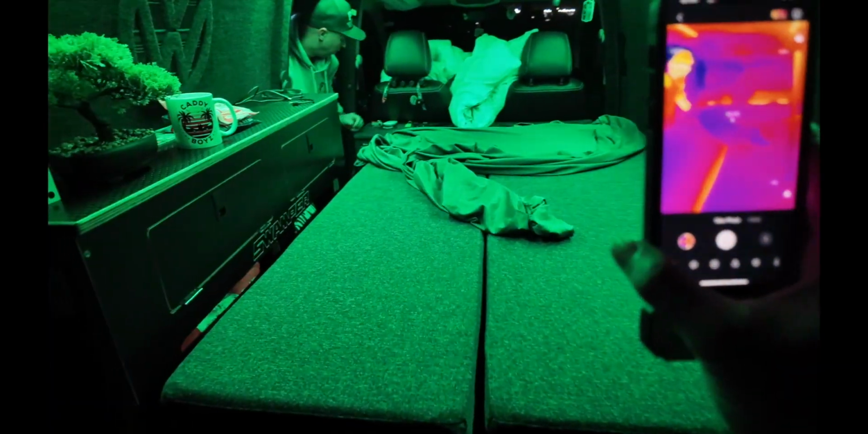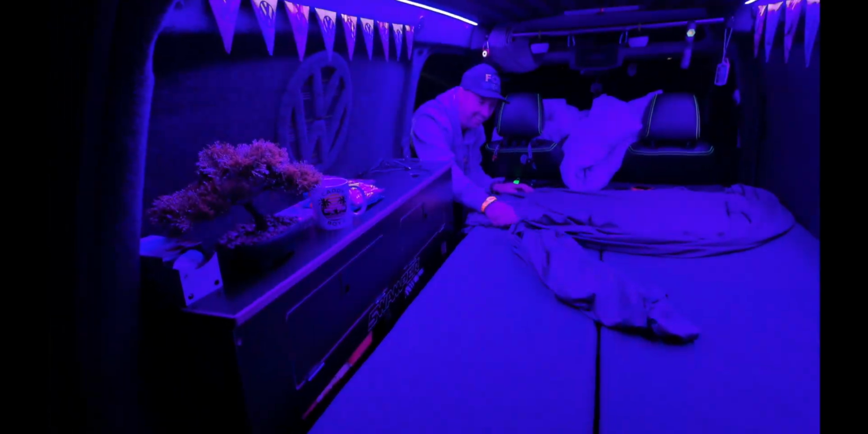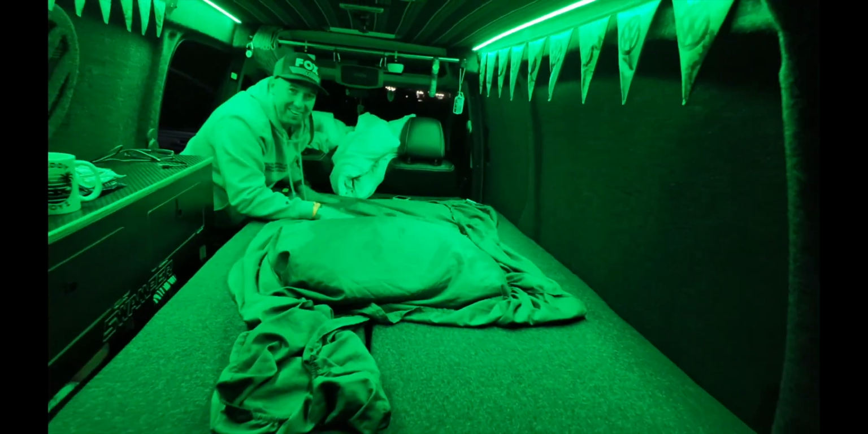Look at Desi's little cooker. Look at this here. What temp are we in here now, Des? 19 degrees. It was 19 degrees in here then. Oh, it's your head, that. He's had his camera out. Just check if there's stains.